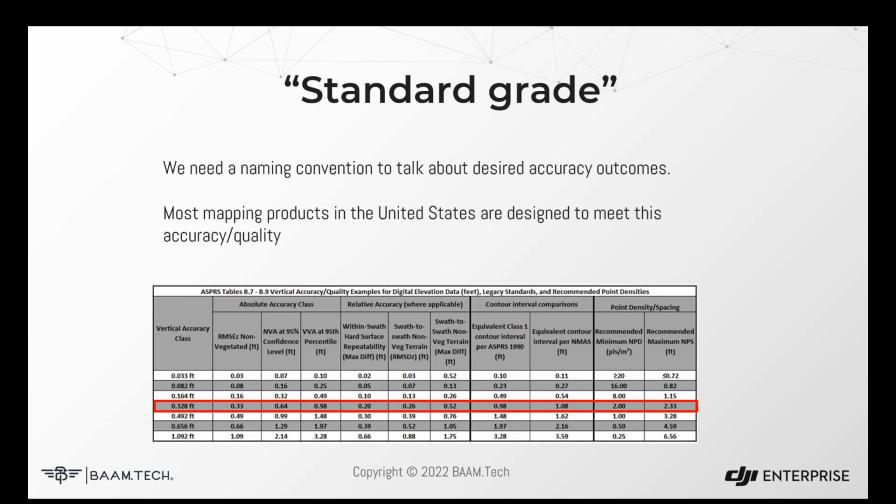So in order to talk about our desired outcomes for this, it's important that we first create some nomenclature to work with. This is not common nomenclature, but we needed some way of talking about the desired outcomes for the projects that we're going after. So the first one, we're going to talk a lot about standard grade. Again, this is not a real quote grade. This is just a way for us to easily talk about it in the context of this research.